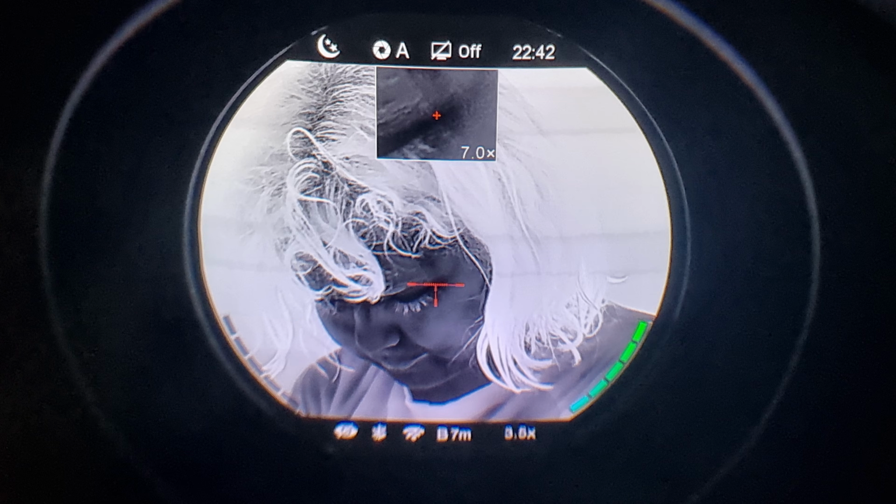Out of all the thermals I've used, this is by far, it's not a little bit in front of some of the others, it's leaps and bounds in front of some of the others.